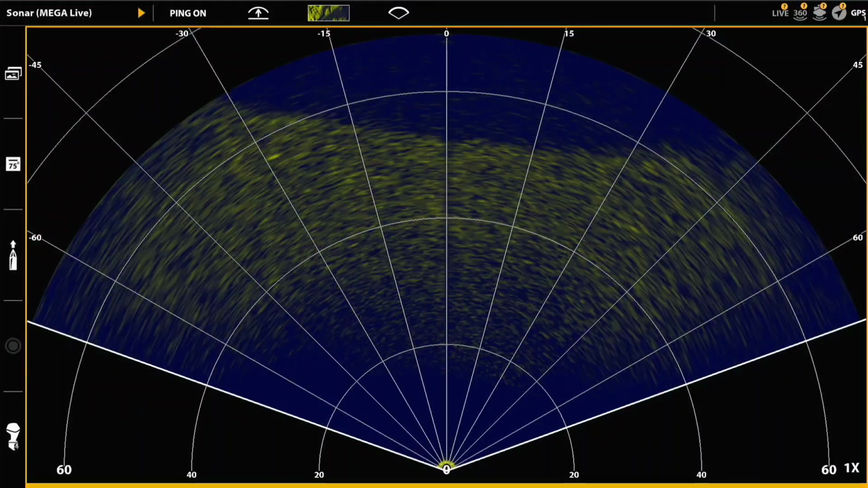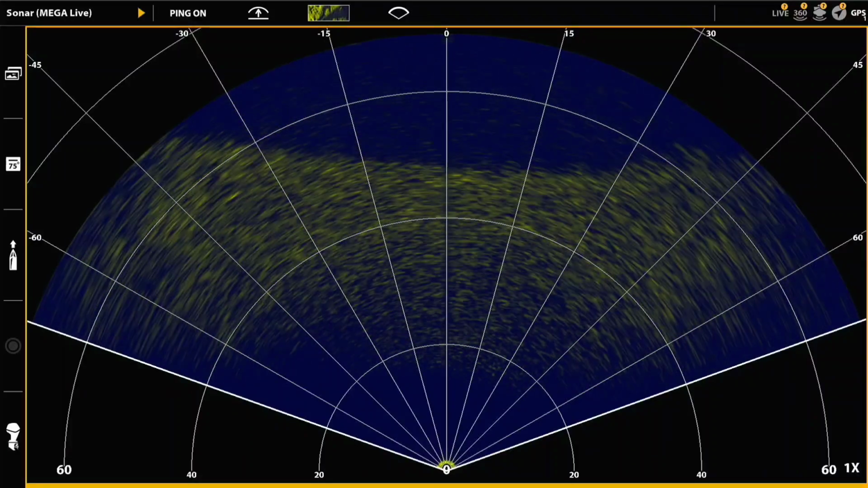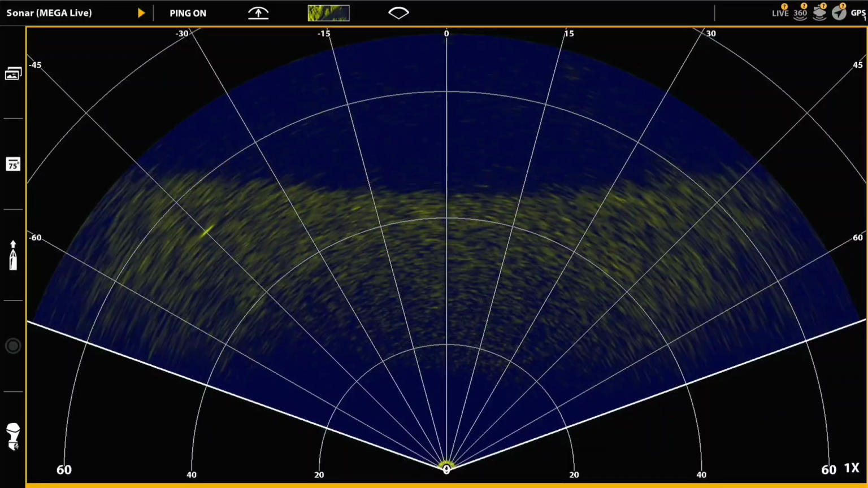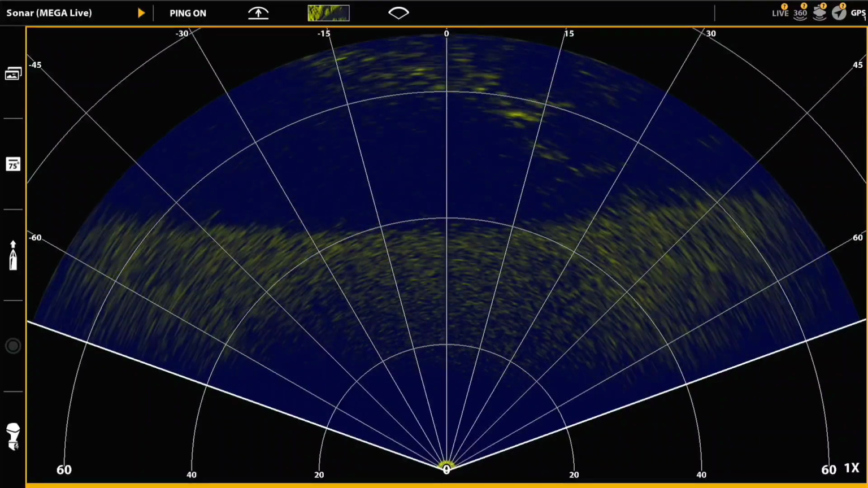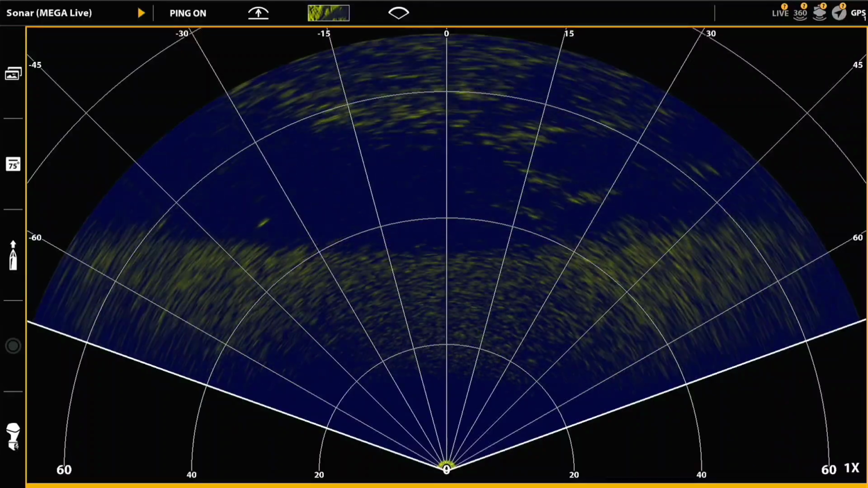This is the playback of the sonar recording. You'll see that fish between the 30 and 45 on the left there. He was pretty much hugging the bottom. And you'll see I'm coming up on a slight depression. It wasn't very deep. You'll see the other side of it start appearing. And then you'll see a fish between the 30 and 45 degree.